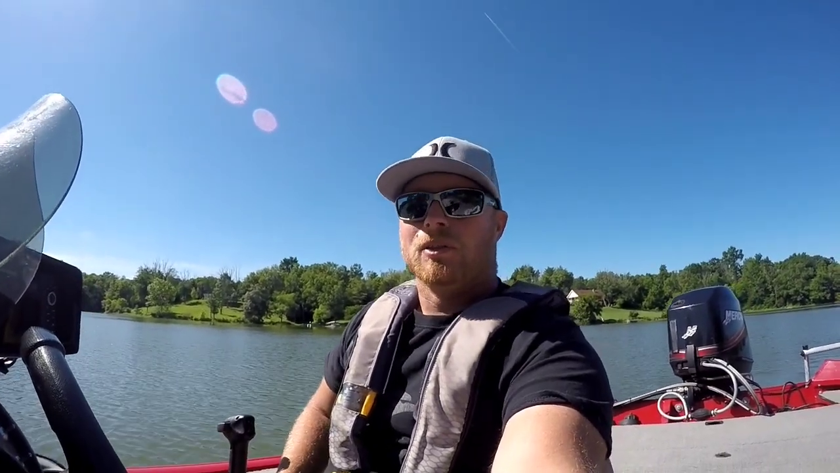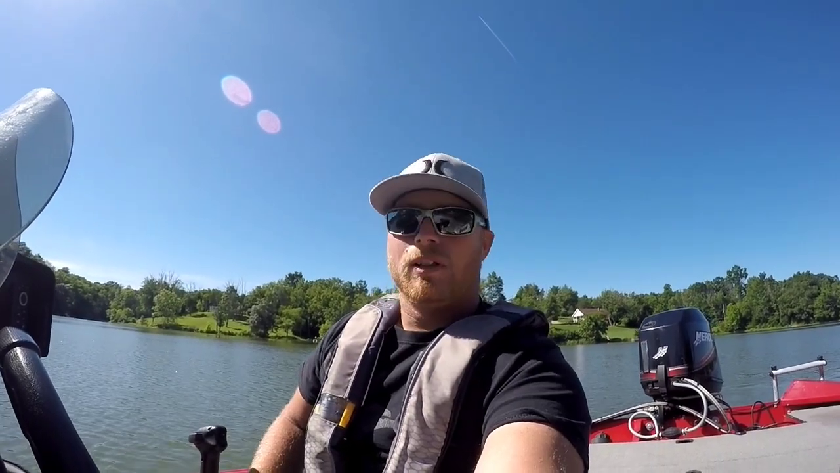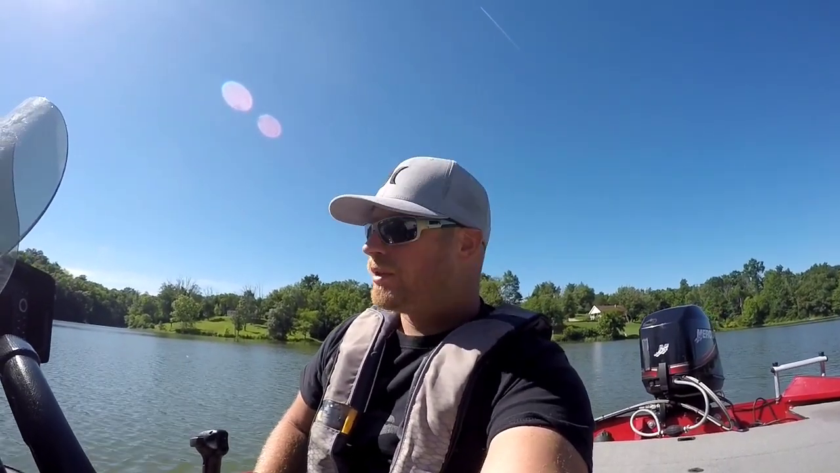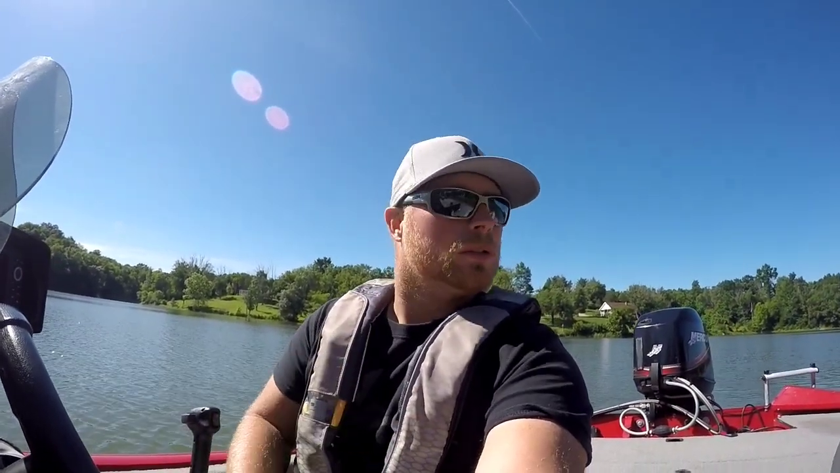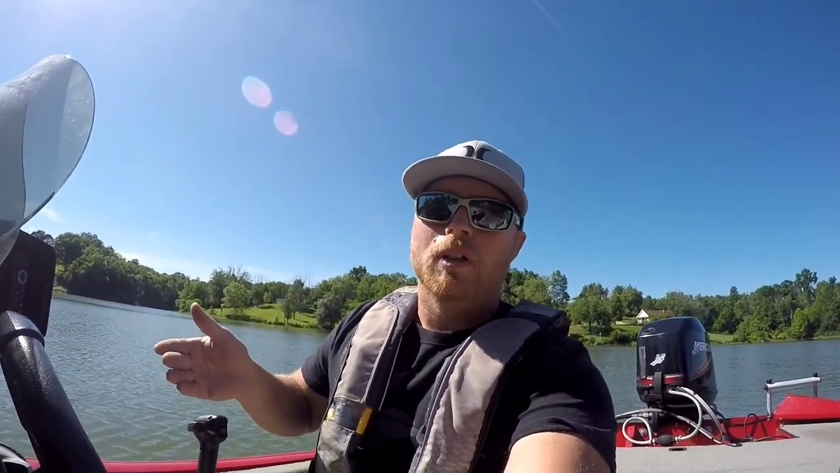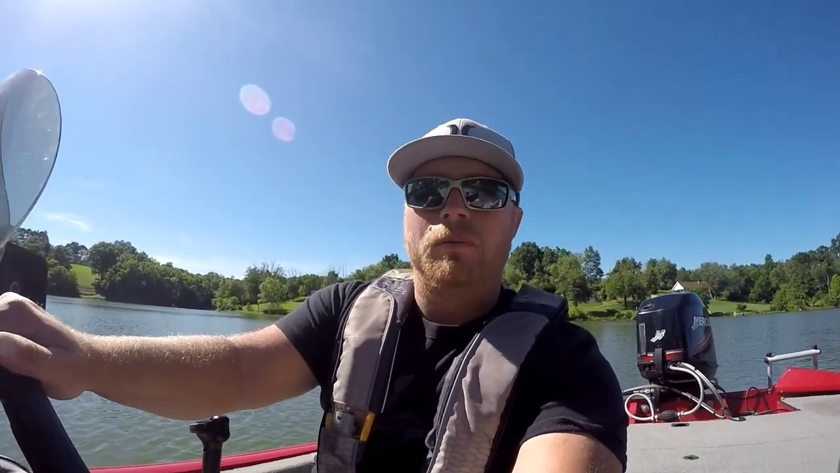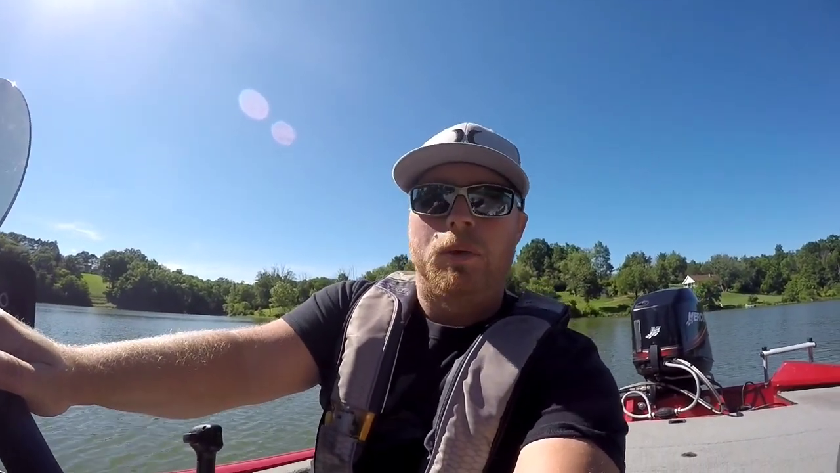Alright, so what is my strategy? I just idled through a really good looking area. We saw fish, we saw cover, we saw a lot of good looking activity. So what I'm gonna do is I idled away from the area a little bit, I turned my motor off. Now I'm gonna jump up front, drop my trolling motor, and go back to that area where we saw the fish, and work that area real thoroughly.